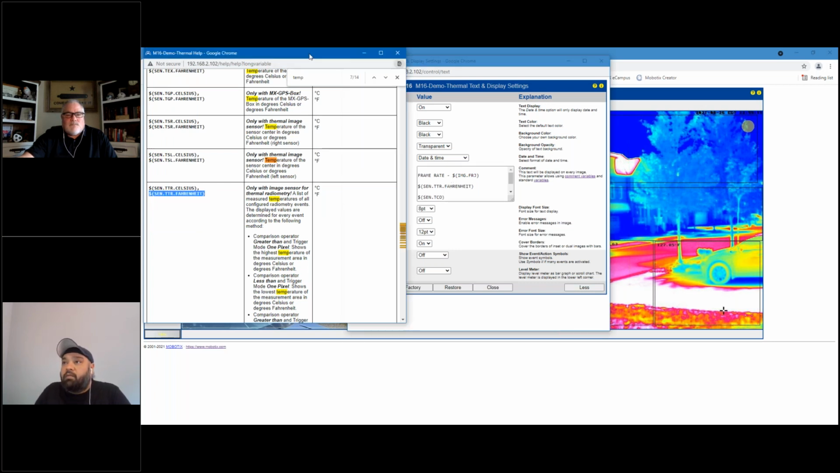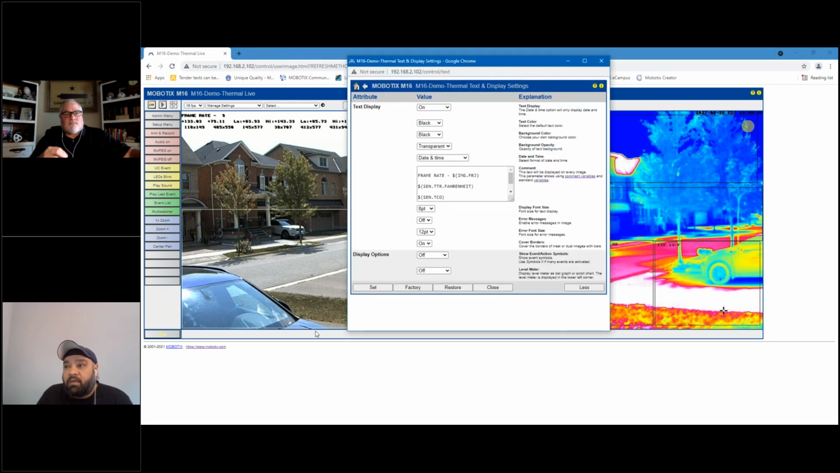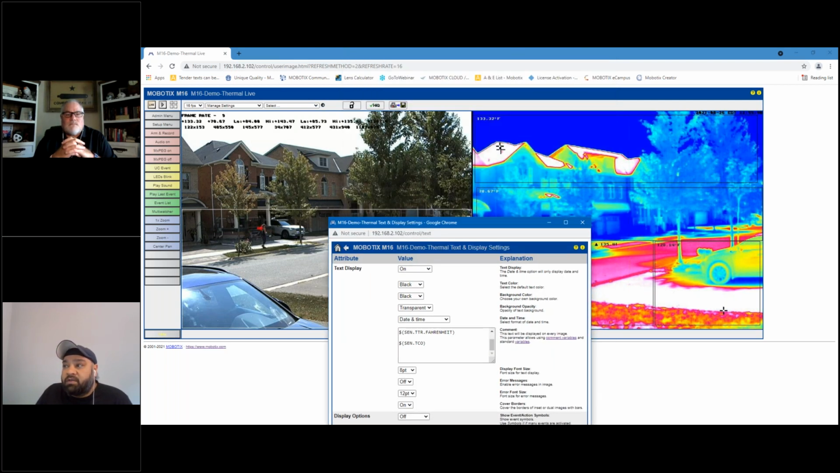If you look at my live screen right now, these are the current temperatures corresponding to the values for the different zones. Each one of these temperature values can be included in the email by simply adding one particular standard variable, and we have multiple variables. Another variable that I added over here was the actual X and Y coordinate of the pixel being detected with the hottest temperature. So you have the ability to do that also.